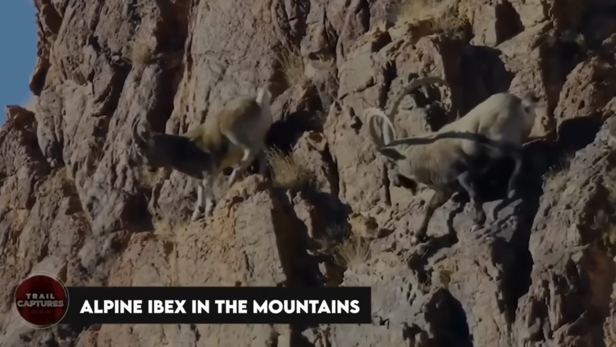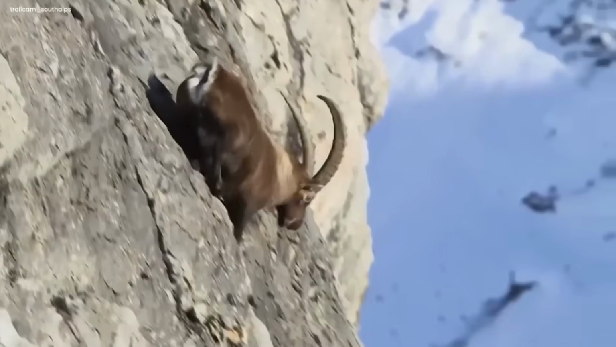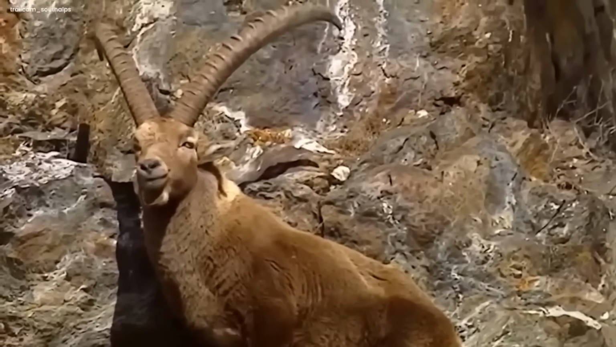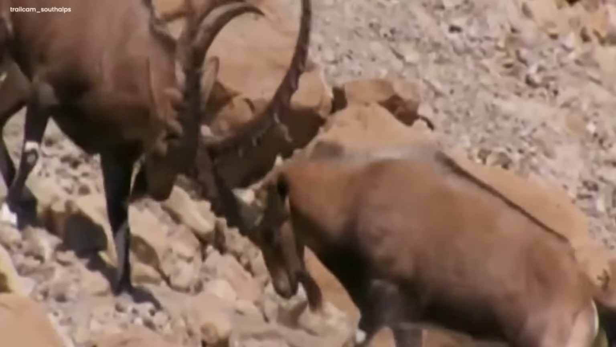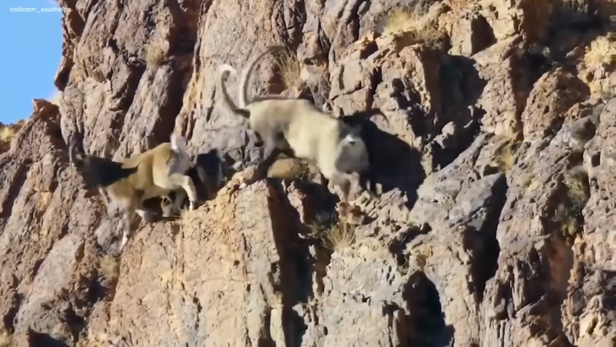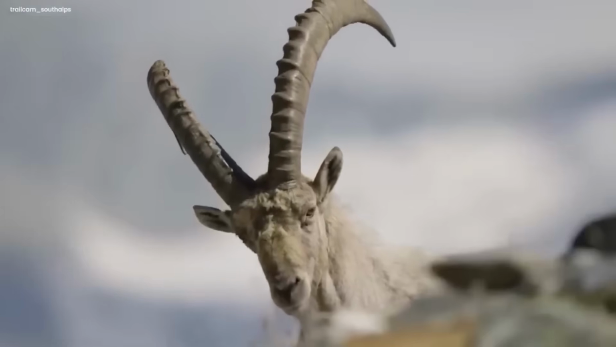Alpine ibex in the mountains. In the classy mountains, a powerful animal with long, twisted horns roams freely. As the camera follows this glorious animal, you can see its thick brown fur, which keeps it warm in the cold alpine air. Its strong legs easily carry it up to bold pitches and rocky scarps. As it trots along the tough area, something unique catches its concentration.